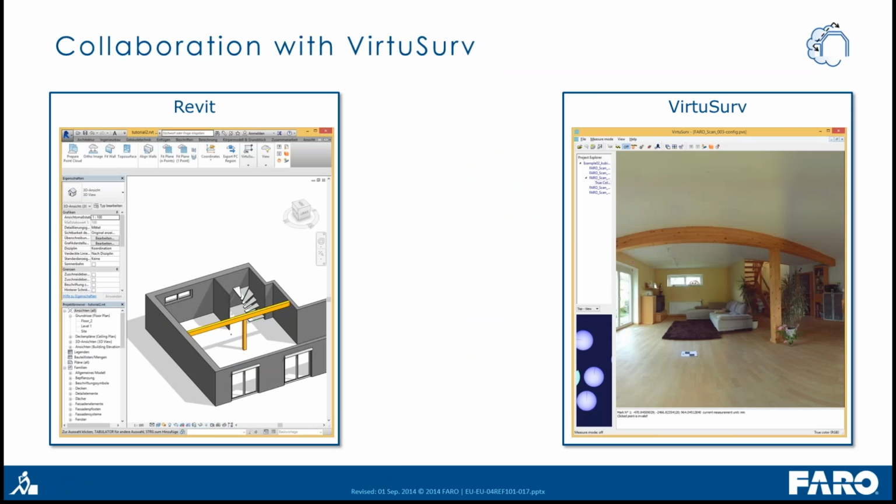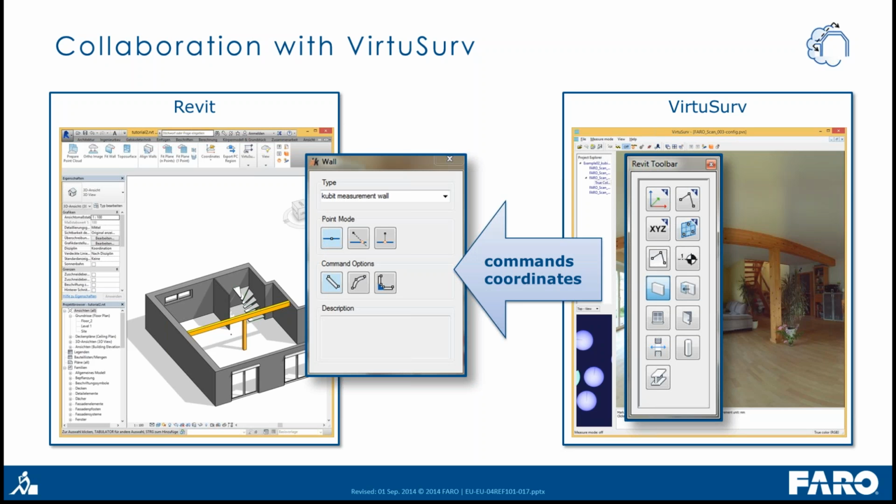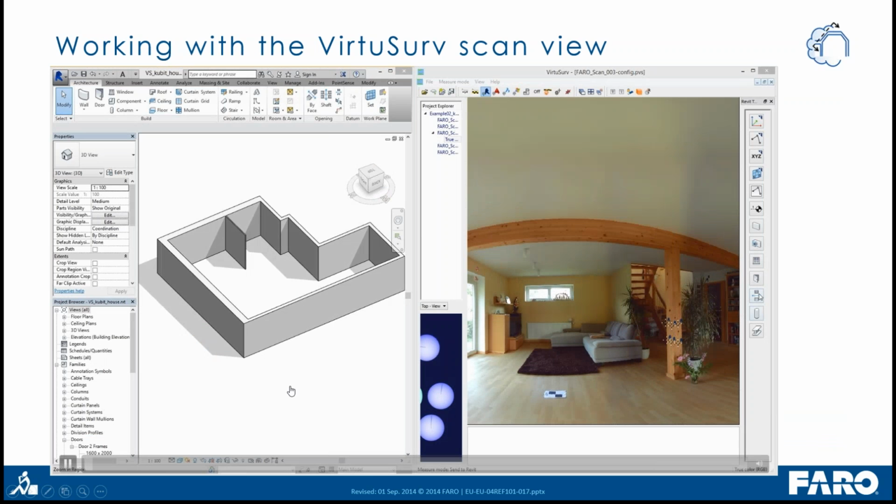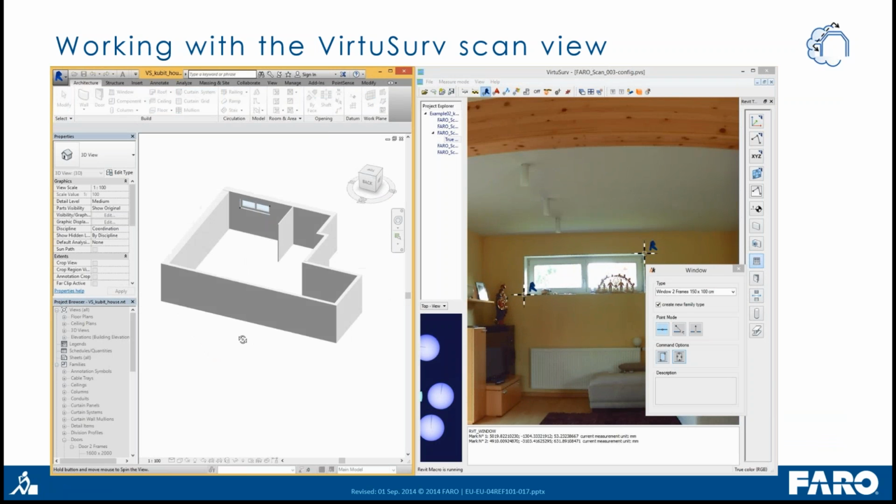Virtusurf is a standalone product with a toolbar for different Revit tools, and this system sends commands and coordinates into Revit, into the PointSense for Revit add-in, to create the elements directly in the Revit project. You can see this here in this short video. On the right hand side, you have Virtusurf. We start a command. In this case, it's creating a window, and you just click 2 points in the scan view, and you get the window in your Revit project.